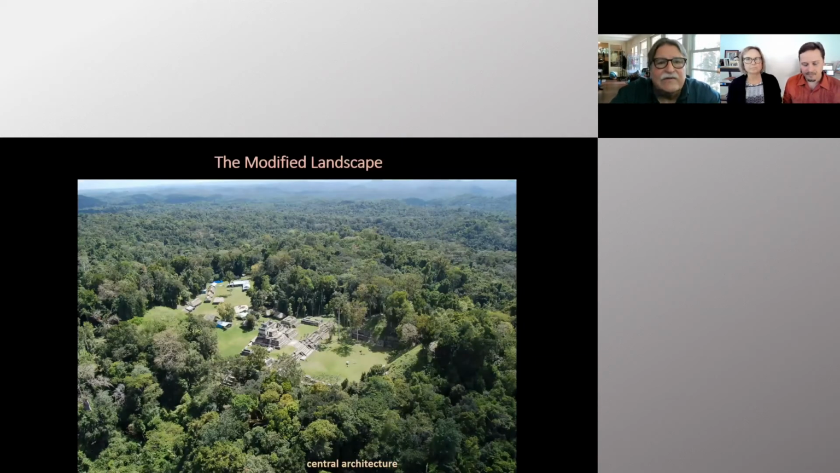Now, one of the other things that we've been able to show using the LiDAR is how intensively modified the landscape is for the ancient Maya beneath this forest canopy. This is not a pristine forest whatsoever. The entire landscape was dug up and moved around.